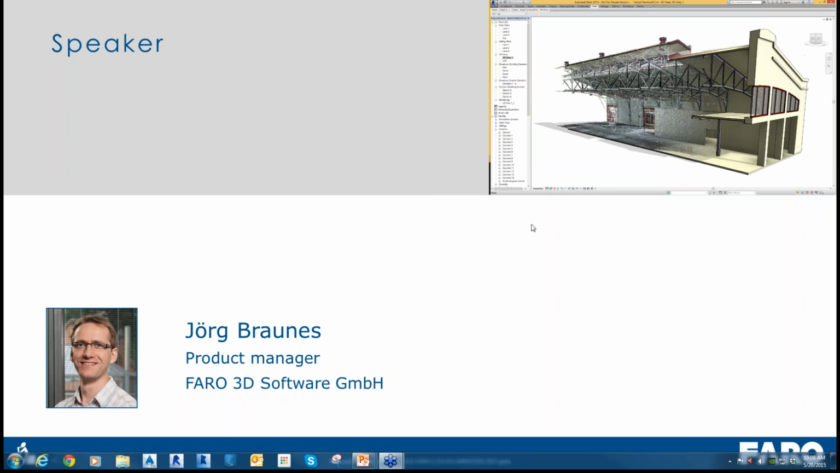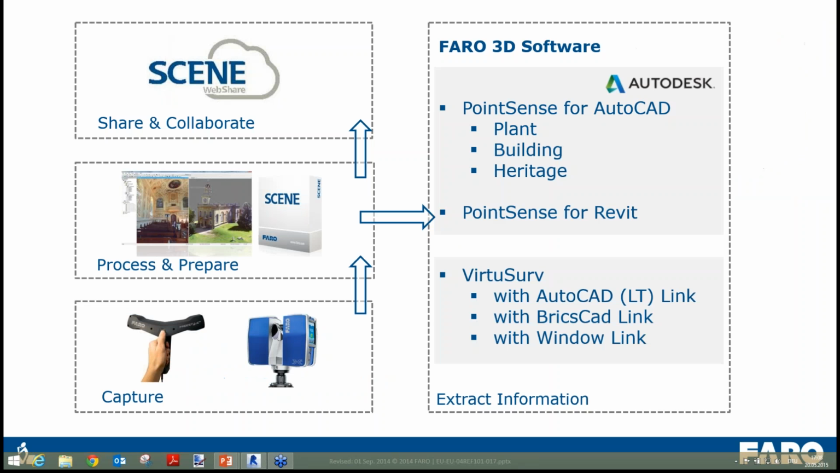Okay, thank you, Scott, for the nice introduction. Hello, everybody. Here from Germany, and good morning for you and good afternoon for me. So today I want to give you a short introduction into the new PointSense for Revit product.